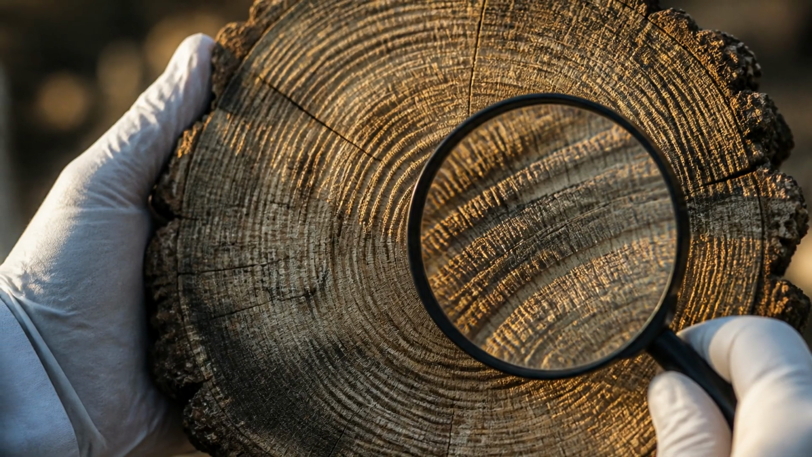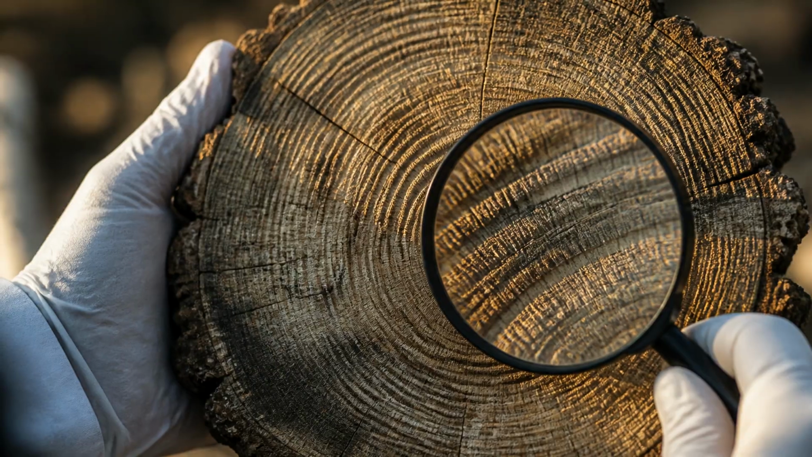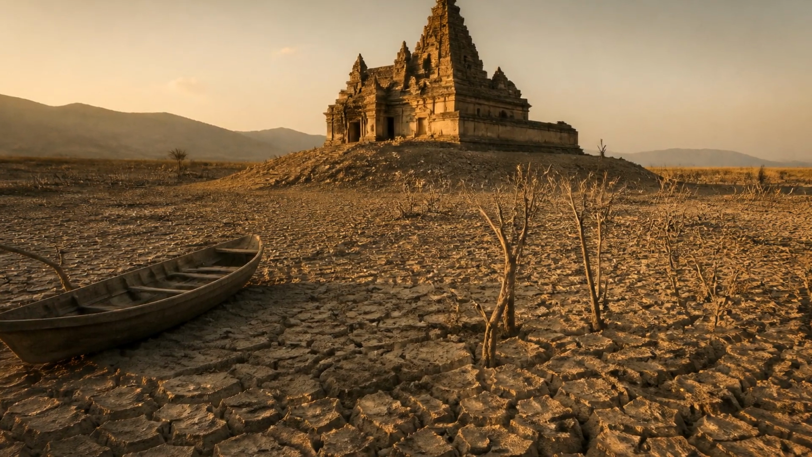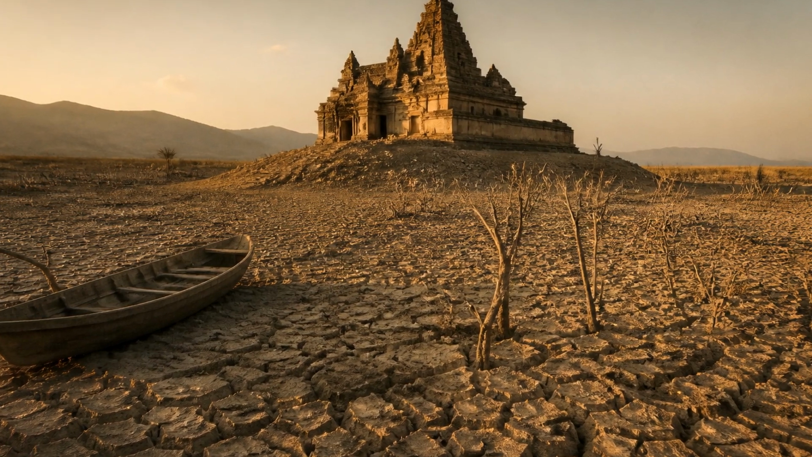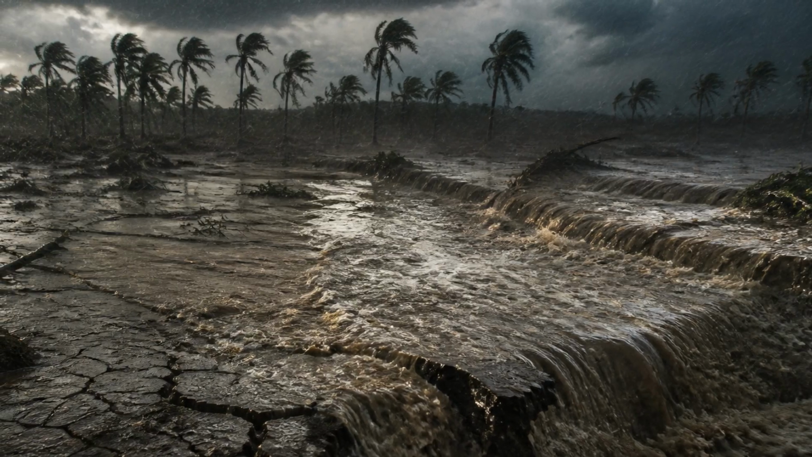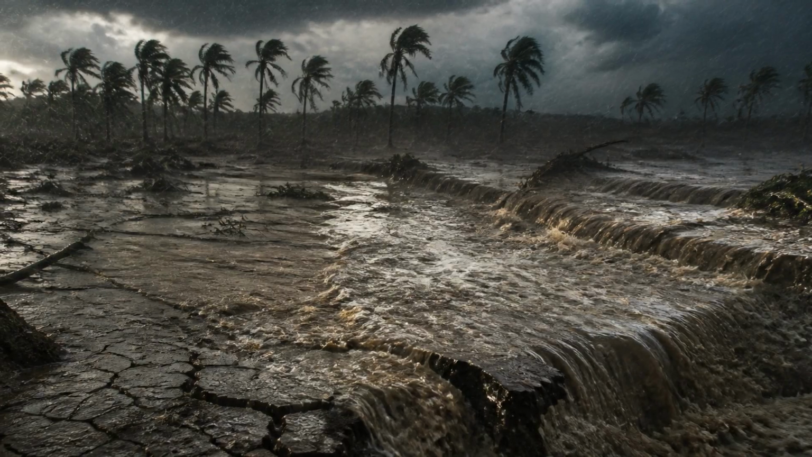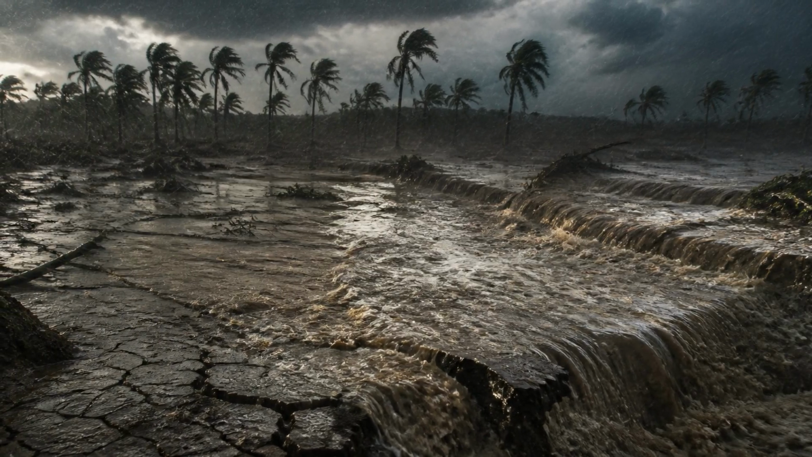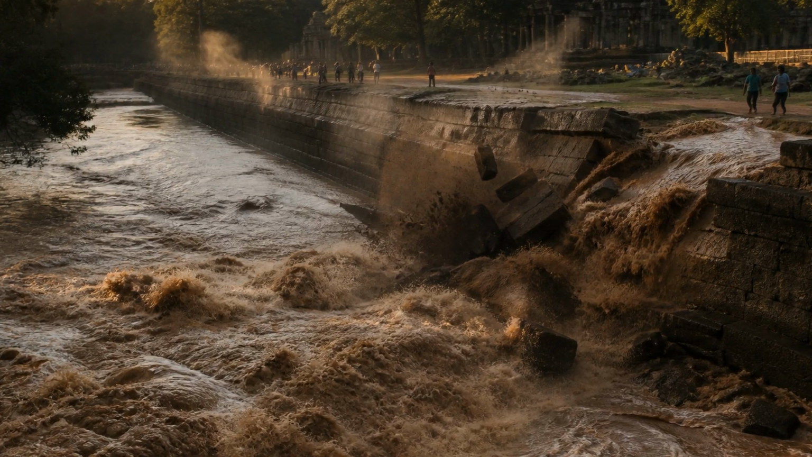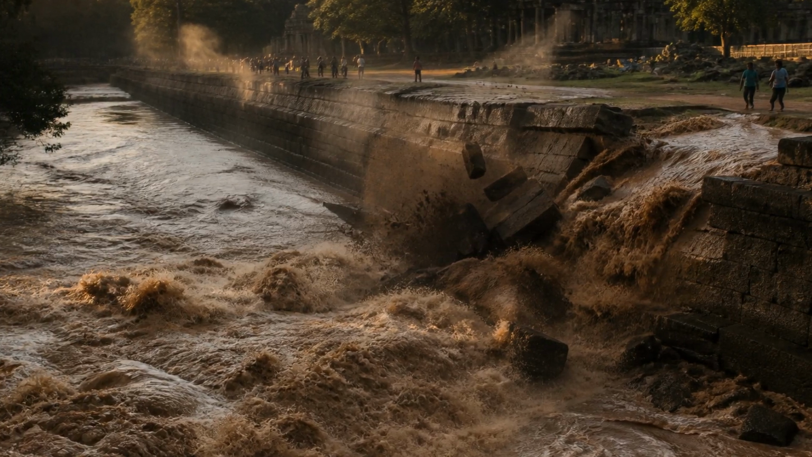And in the 14th and 15th centuries, something did go wrong. Climate records locked in tree rings show that mainland Southeast Asia was hit by wild swings, decades of severe drought broken by years of intense, destructive monsoon flooding. For a city whose entire existence depended on precisely managed water, that was close to a worst case. Drought starved the reservoirs. Then floods tore through the weakened canals faster than they could be repaired. The infrastructure that had taken centuries to build could not keep up.